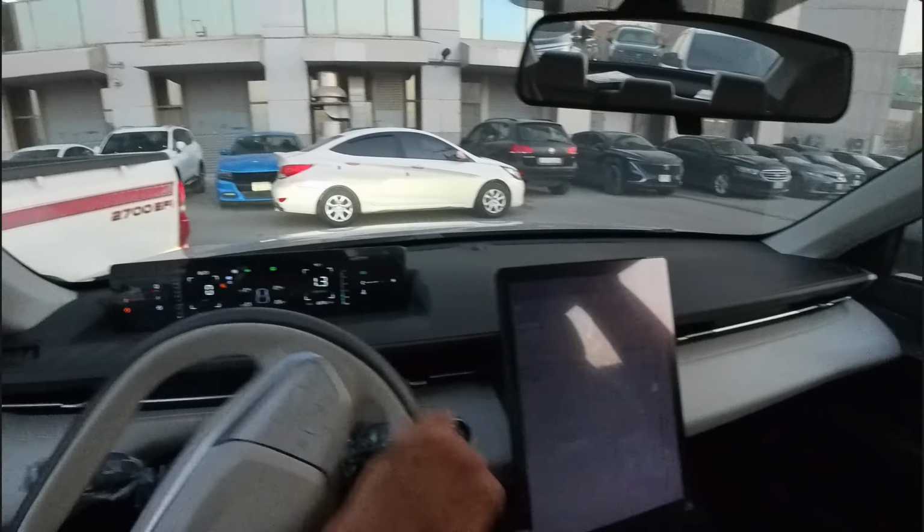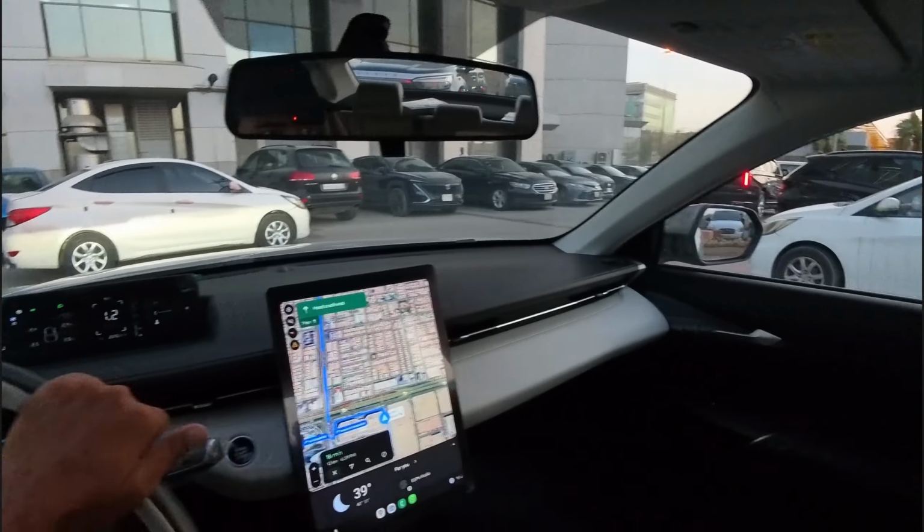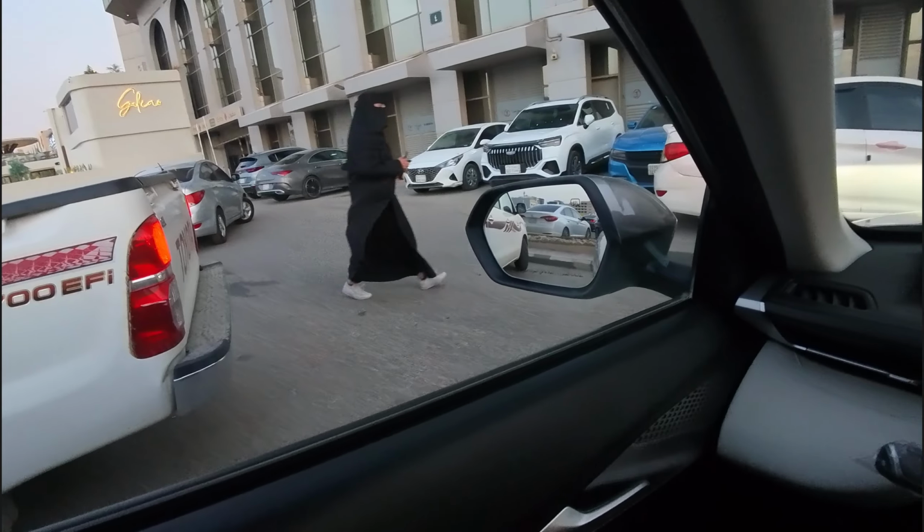So yeah, we are in this tight spot. Someone parked wrong and all of the others have to also park like that. So what's happening over here? Okay, so we'll go from here.